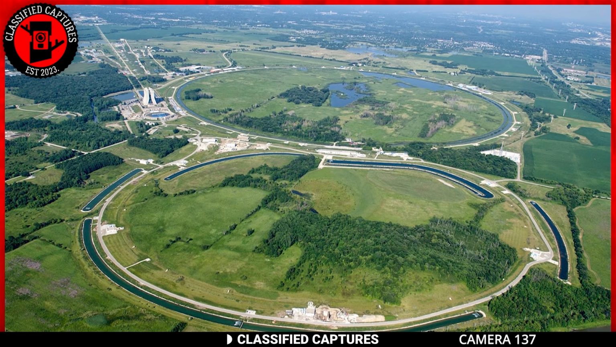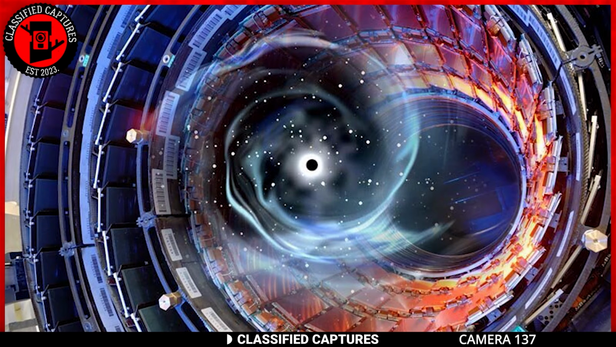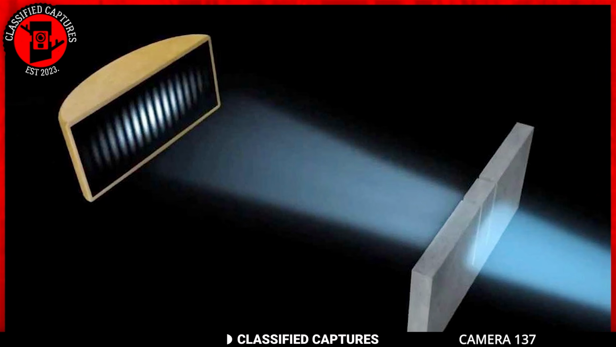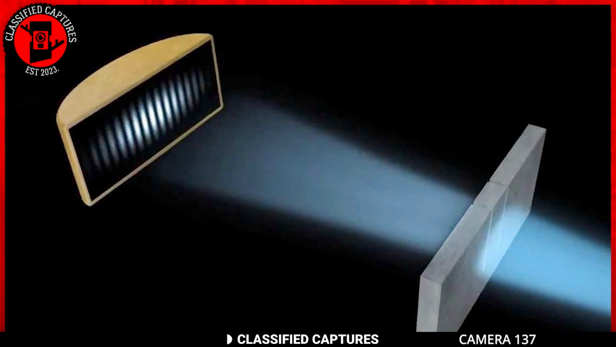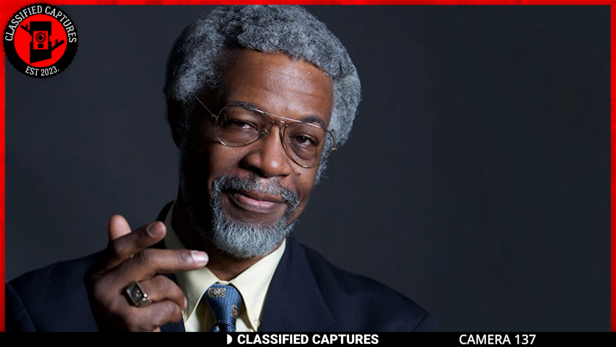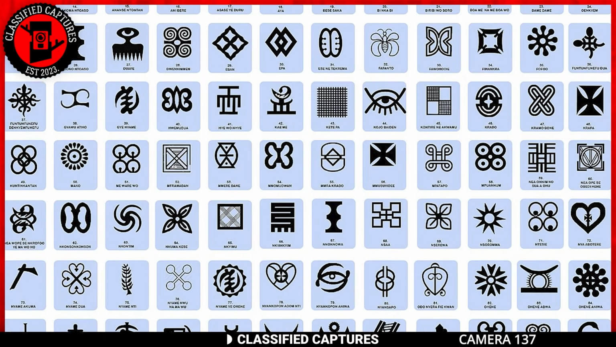So Carson mentions that the Large Hadron Collider, LHC, in Switzerland has confirmed the existence of a light matrix in which we are living. Moreover, the double-slit experiment also supports the idea of living in a matrix. According to him, Professor James Gates also confirms that the Adinkra codes could be used to prove this theory.